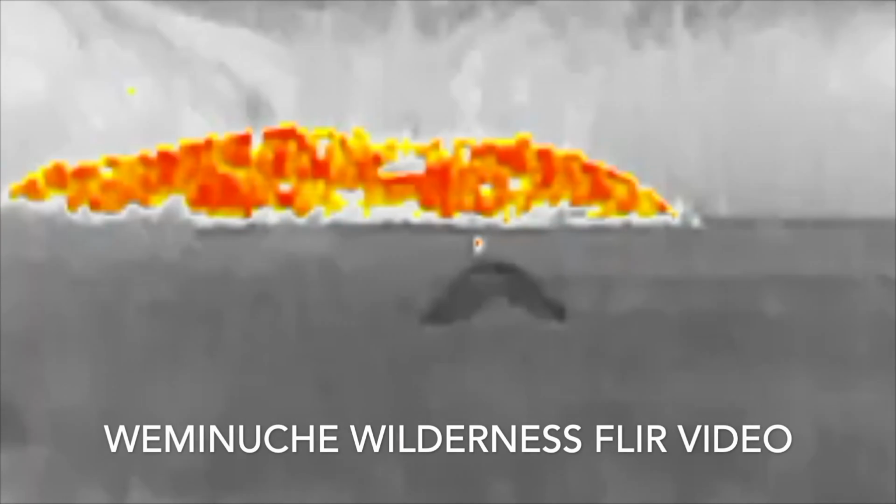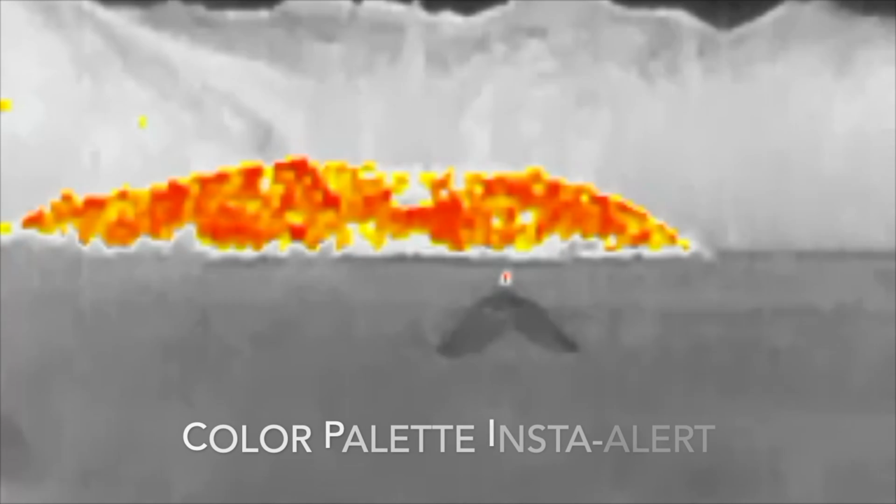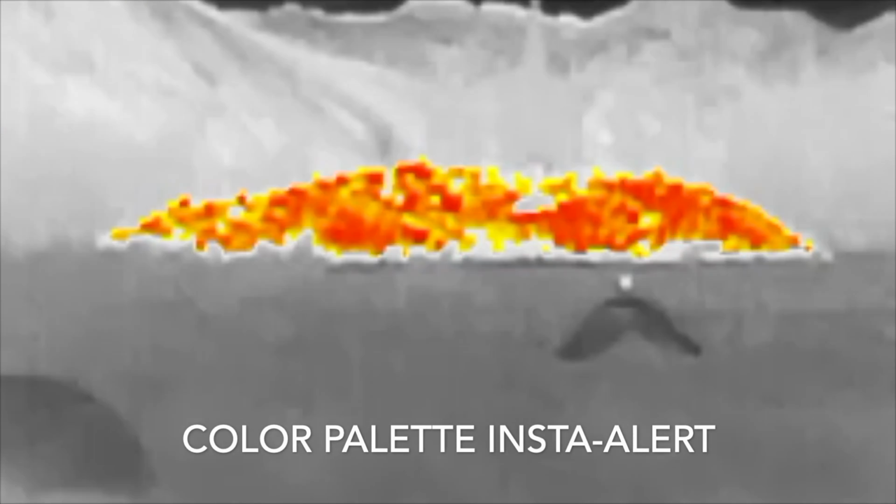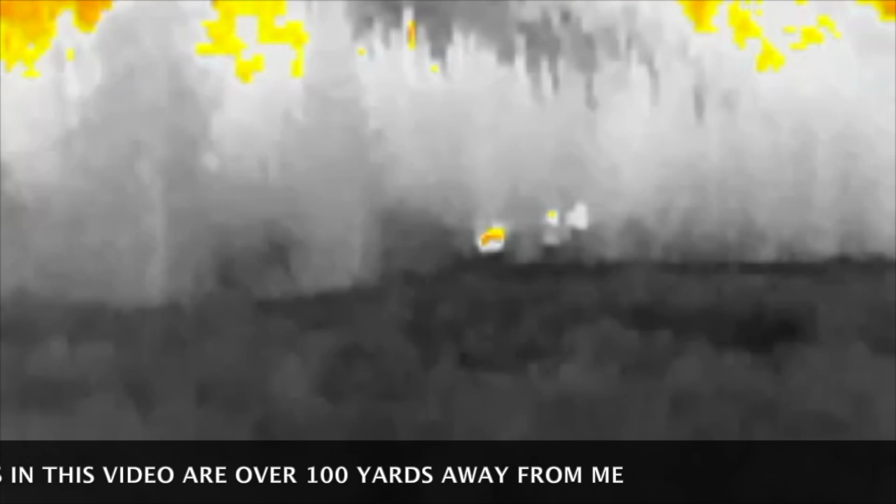So here's that video. Here's my Flir video of my base camp in the Waminuche Wilderness area. I'm using the Insta Alert color palette, which shows heat as red or yellow. Now you saw the two tents there in black, and I'm kind of scanning the perimeter of the base camp. There's a creek there in the center of the screen, and then I come across an animal there. You can see it emanating in orange and red. It's a large animal, I'm not sure exactly what it is, and there's 2 or 3 others behind it.